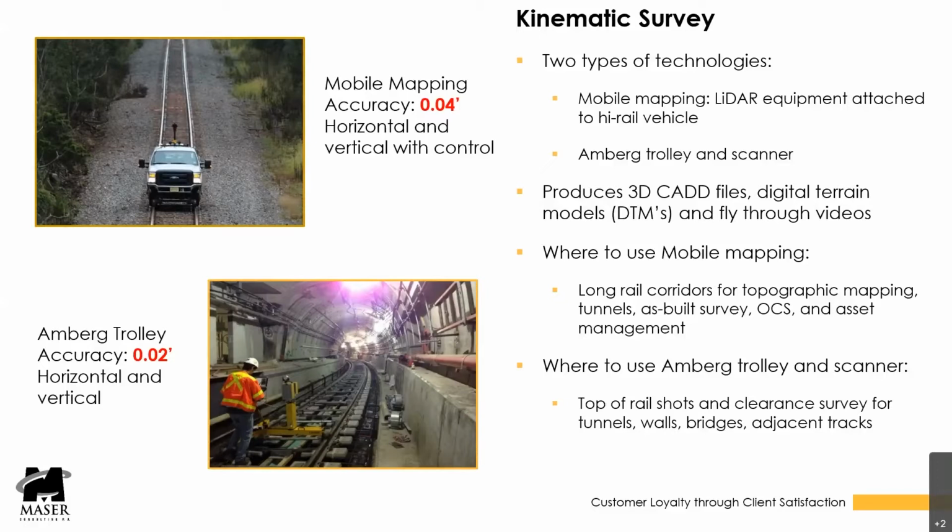Another thing that you can do with the mobile LiDAR is capture wayside features that can be imported into GIS and asset management programs. Other important features such as OCS wires and structures and overhead transmission lines can also be surveyed using this methodology as well.